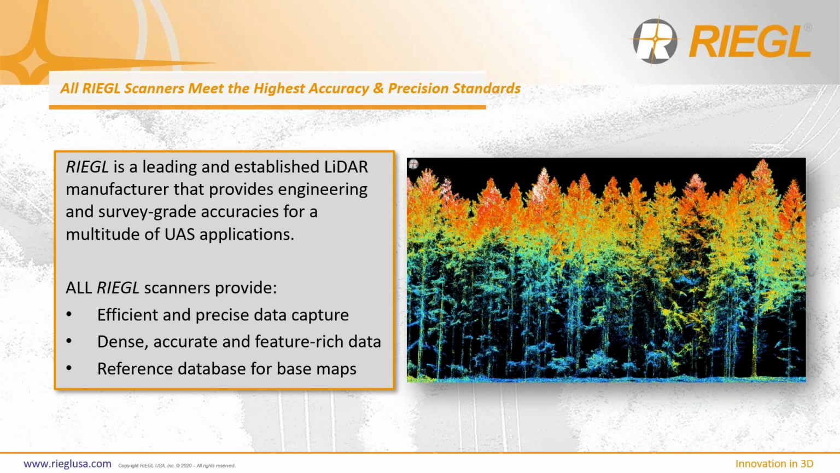RIEGL is a leading and established LiDAR manufacturer that provides engineering and survey-grade accuracies for a multitude of UAS applications. Specifically, we provide dense, accurate, and feature-rich data. These applications and use cases will be featured later on in today's presentation. In addition, we offer efficient and precise data capture based on our streamlined data acquisition and post-processing workflow.